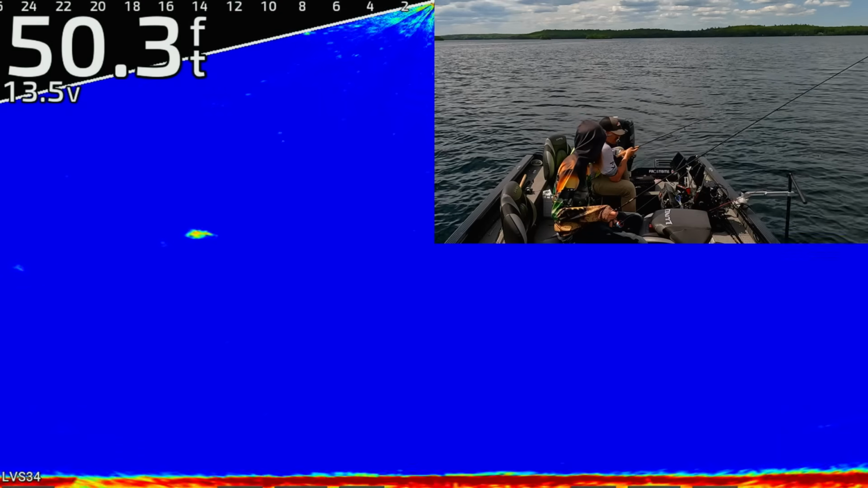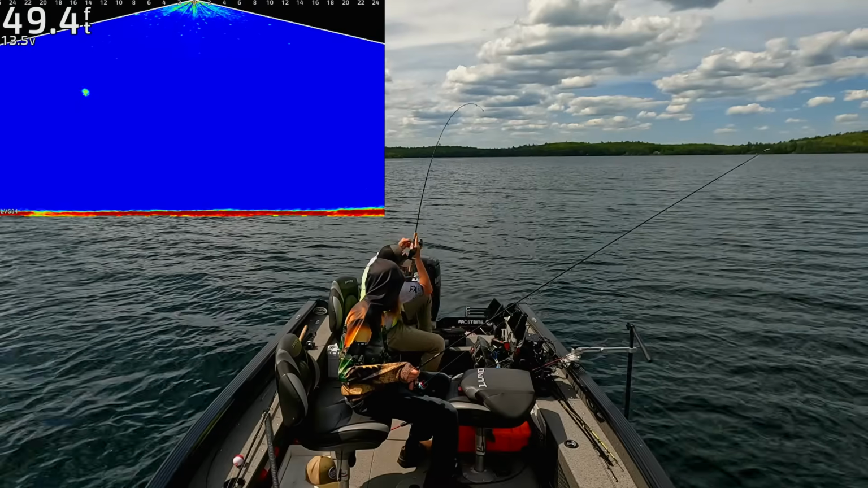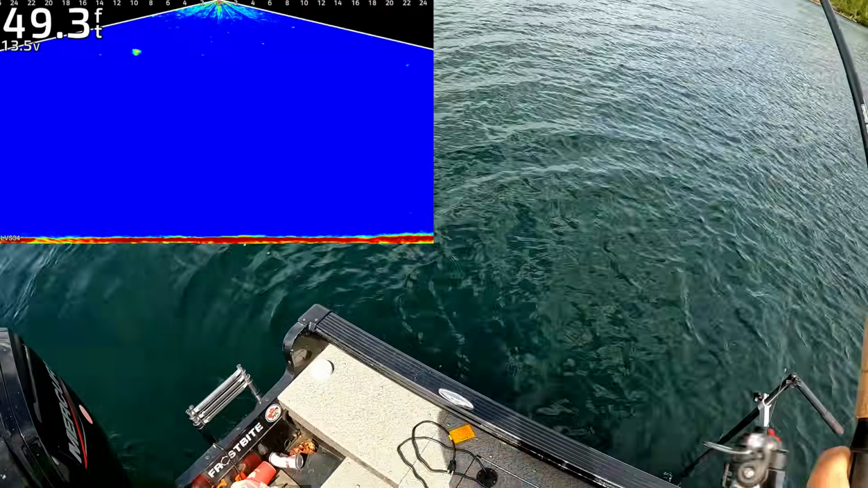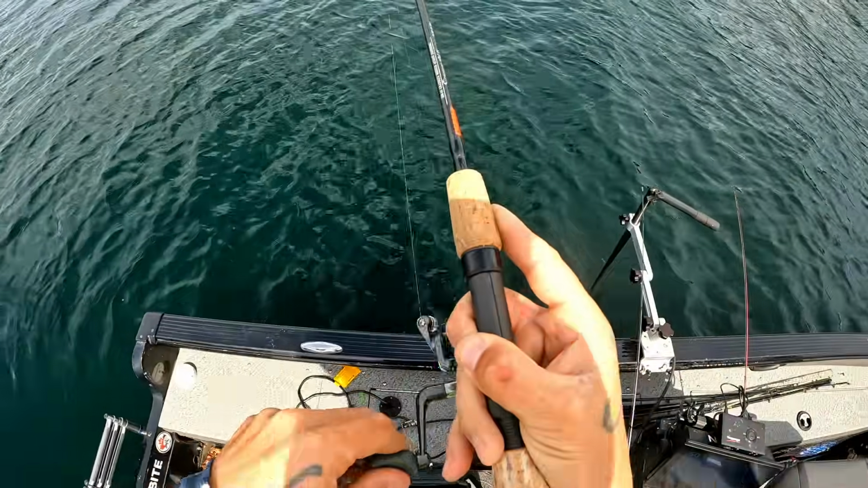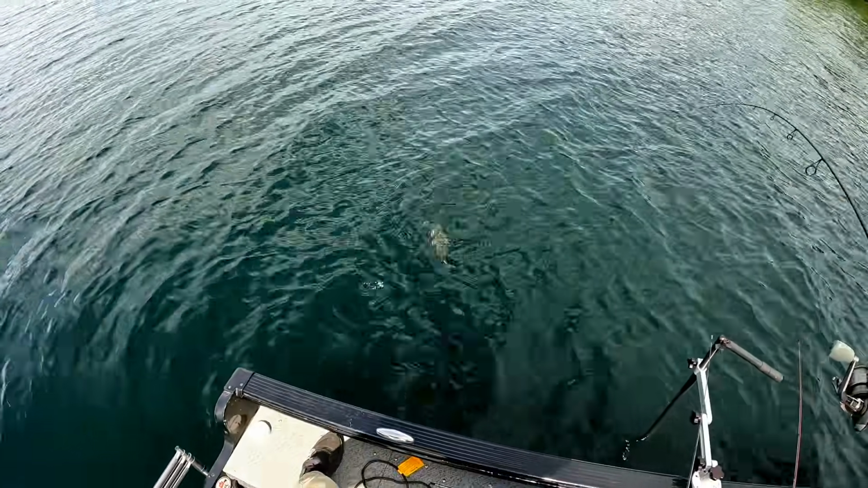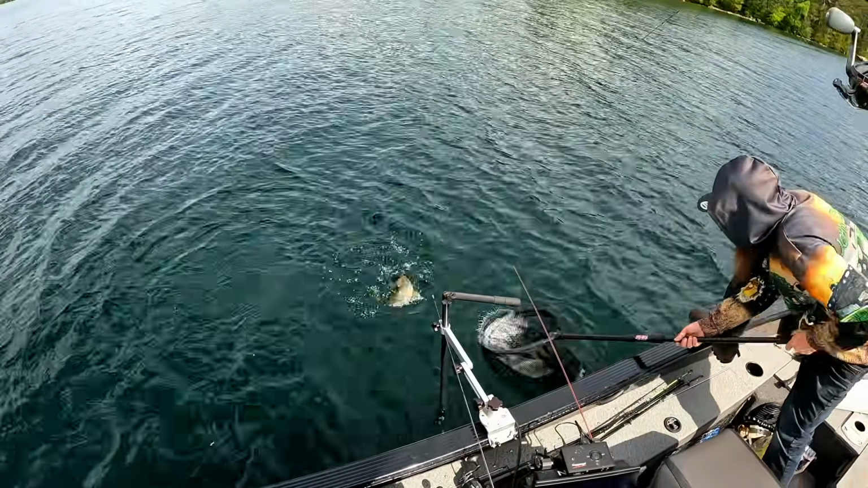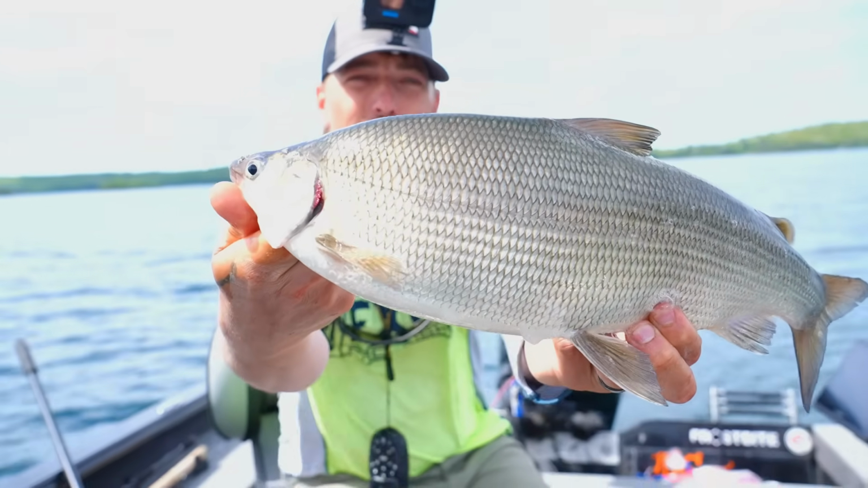Vibratos, Randy. We got whitefish! Doesn't feel as big as that first one, but I feel like they come up easy and then they fight good. Oh, he pooped. Oh yeah. Whitefish number 2.